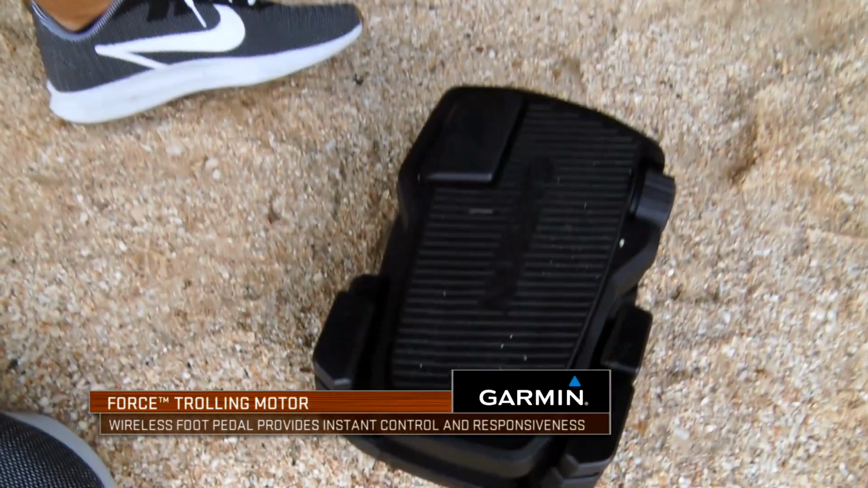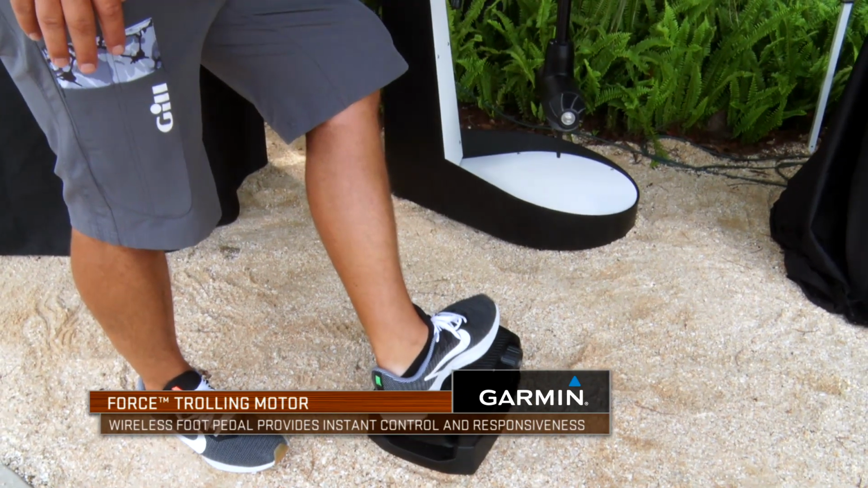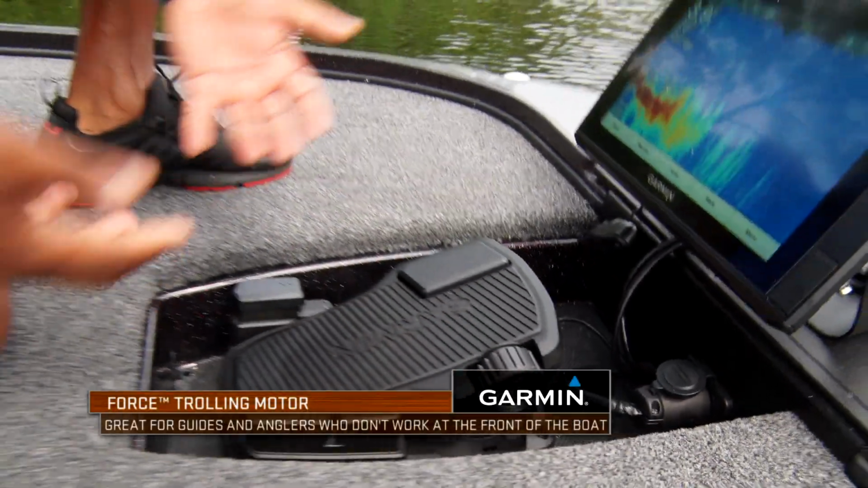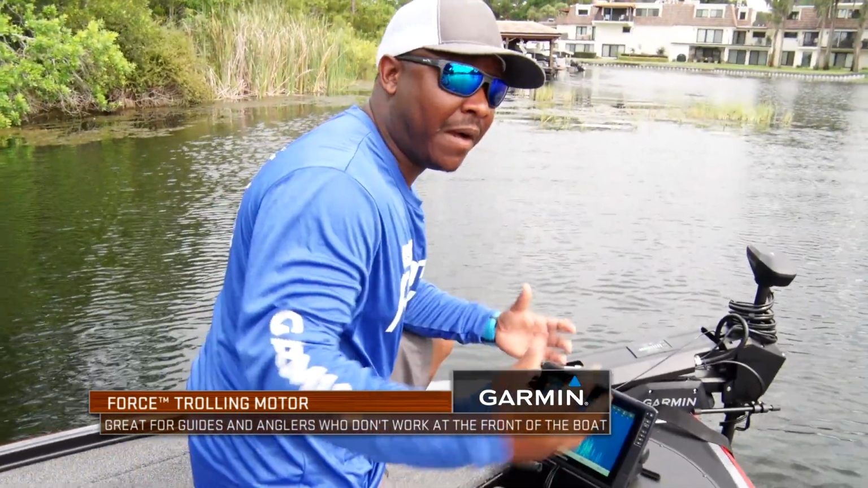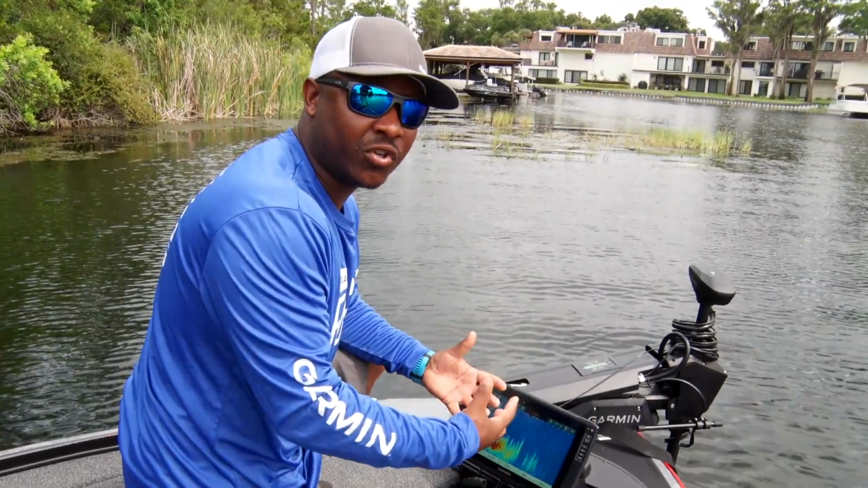And then on the foot pedal, you can go wireless. Right now we've got it wireless, and that only takes 2 AA batteries. You can see how responsive it is. So if I'm a guide or something like that, and I want to take this foot control to the back of the boat and allow my clients to fish up front, they can do that. And I'm out of the way, yet I'm still controlling the boat.